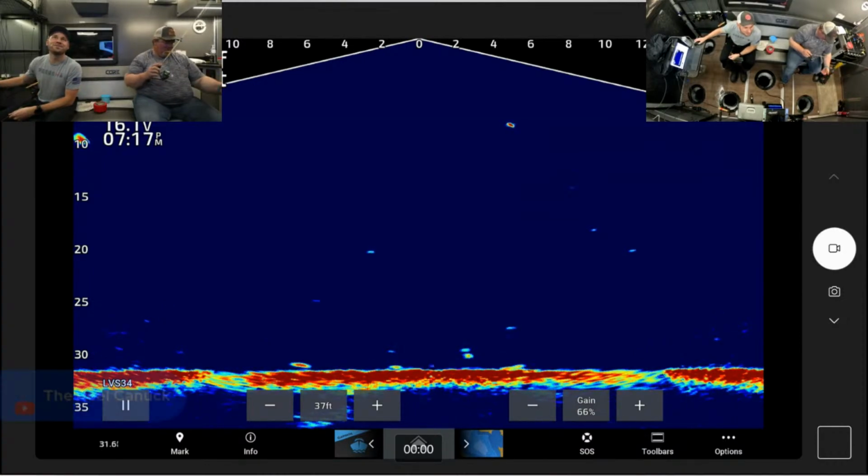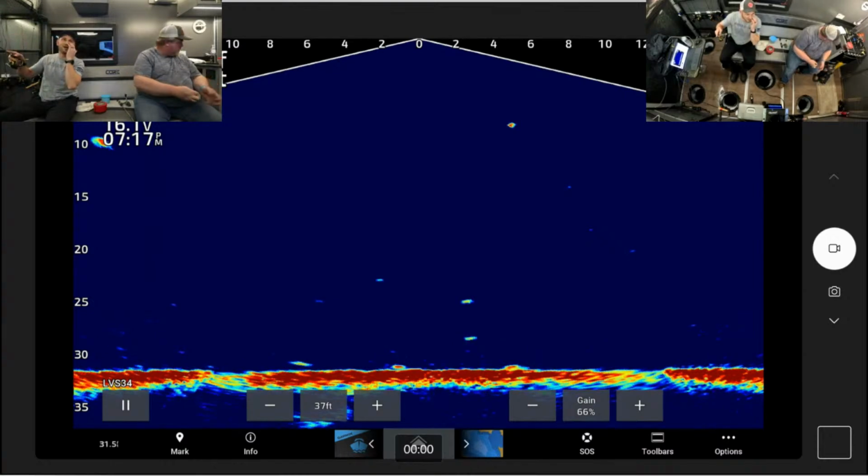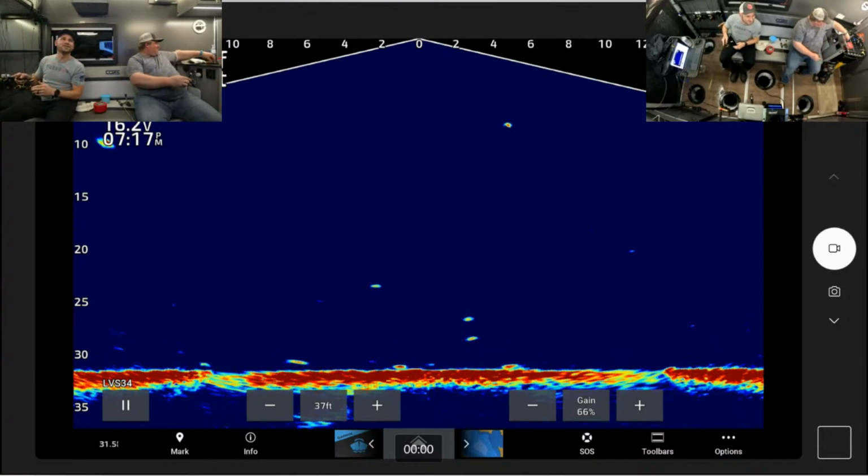How many stripes? I didn't count. Look close enough to the camera, you should be able to see. If you rewind, you can tell us. You're talking about that little perch? I think, maybe. Yeah.